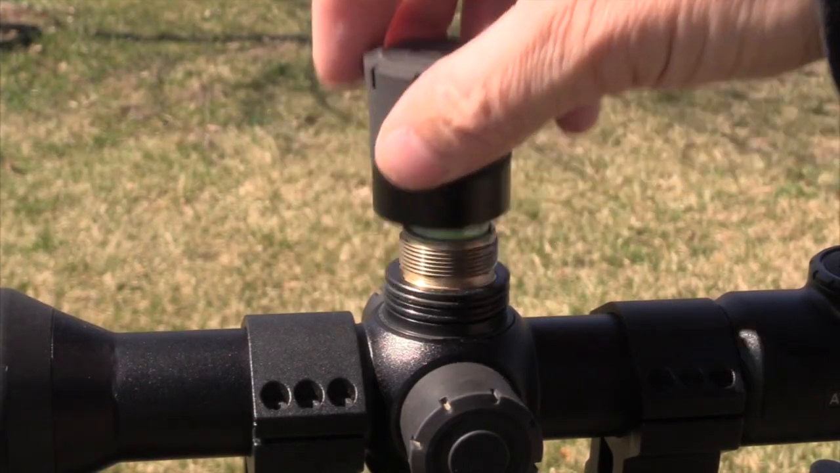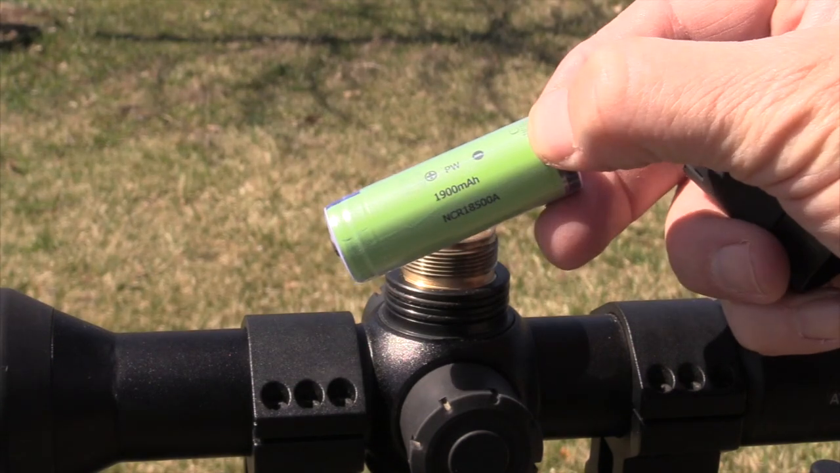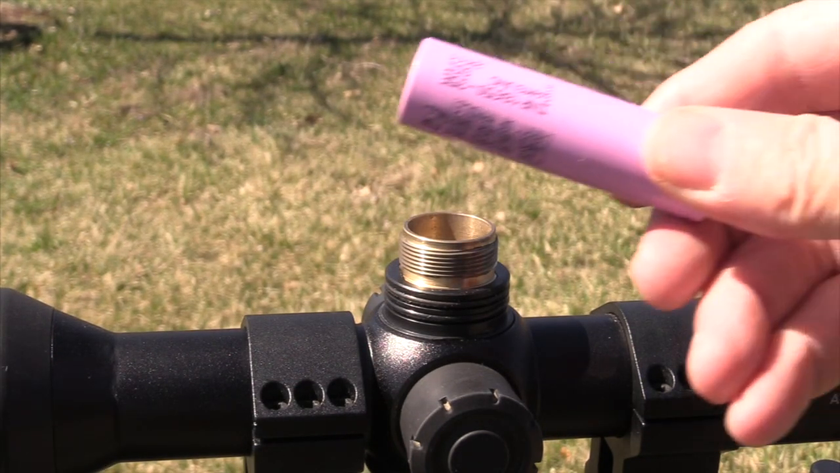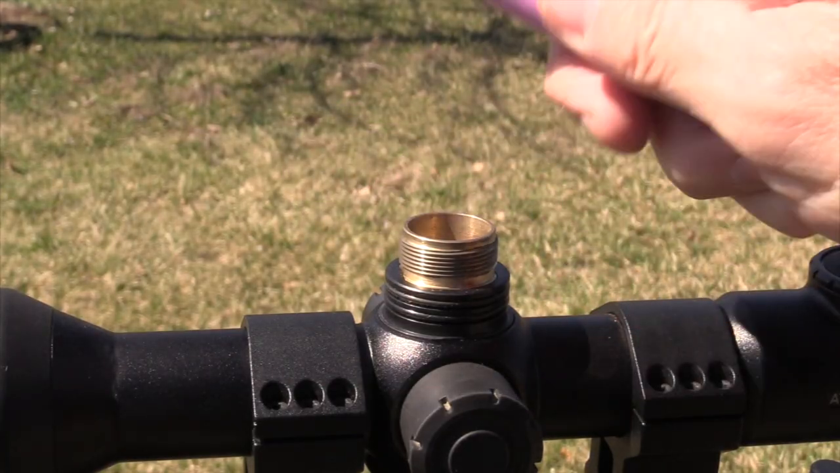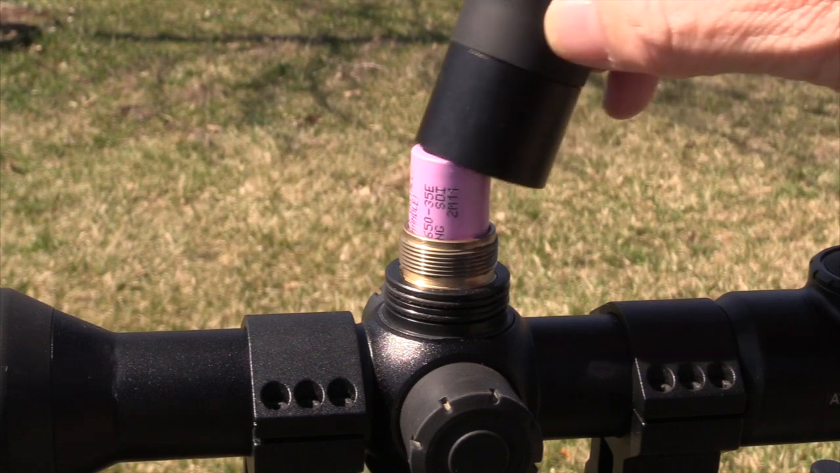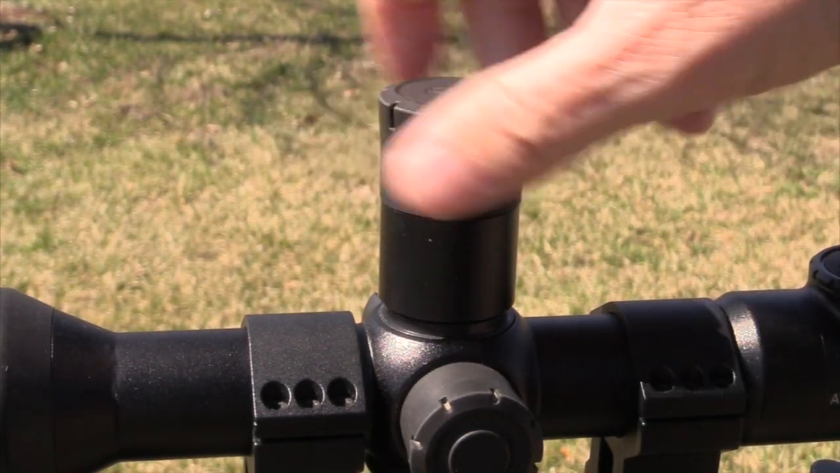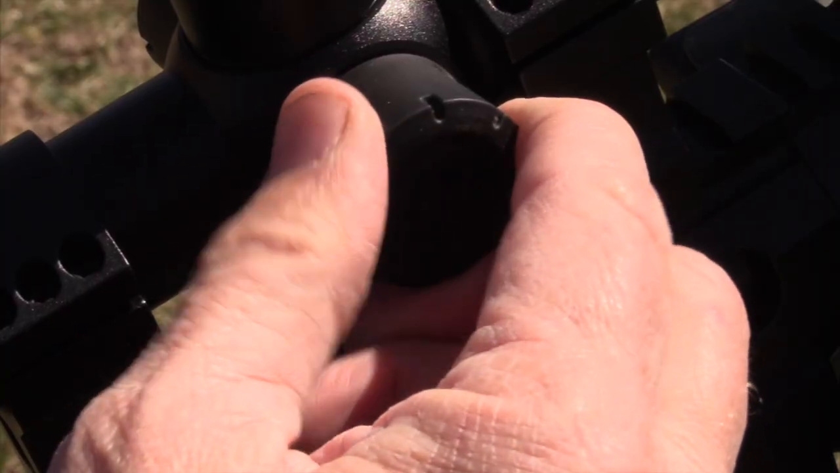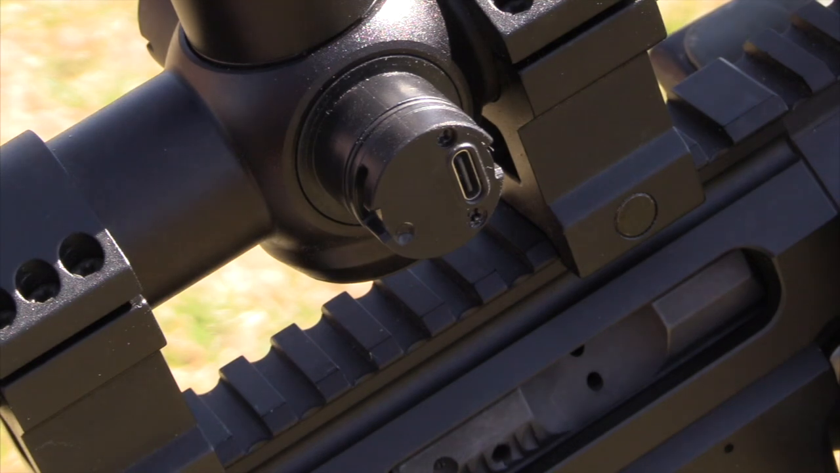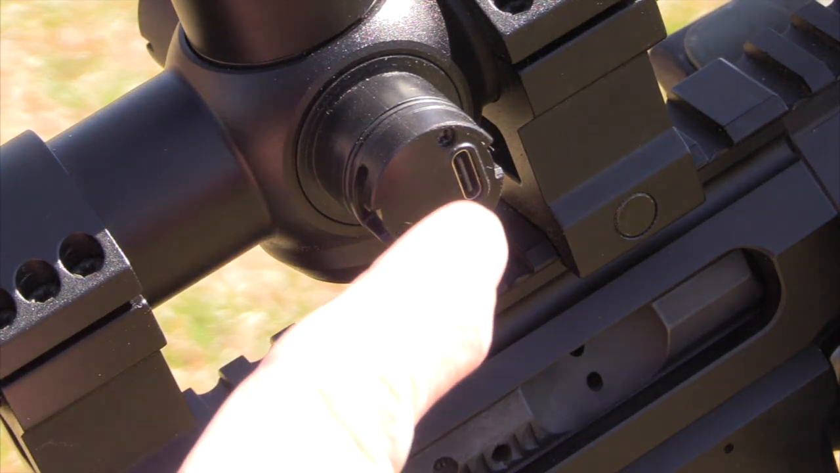The unit is powered by a removable rechargeable battery. This is an 18500. If you want to, you can use an 18650. When you use the 18650, you have to use a larger cap, which I prefer because I get a longer life out of the 18650. You also can charge the batteries with a standalone charger that came with it, or you can remove this cap and use a USB-C cable and charge the battery directly in the scope.